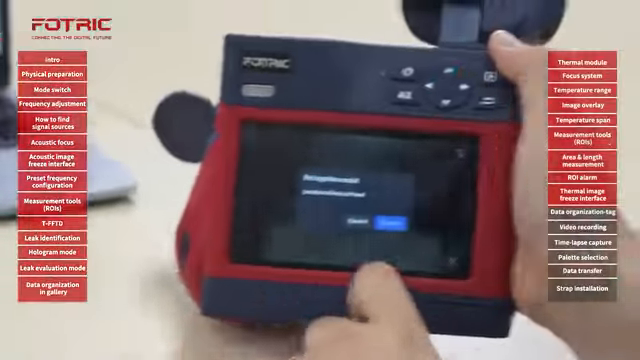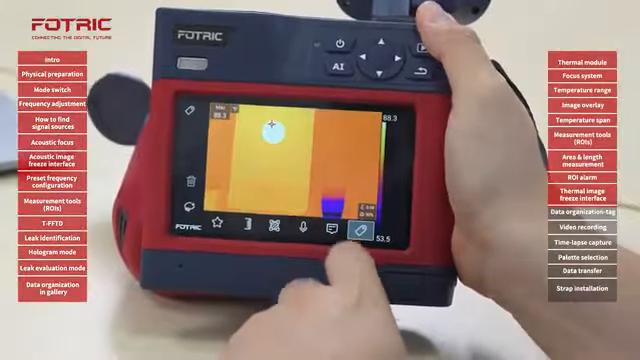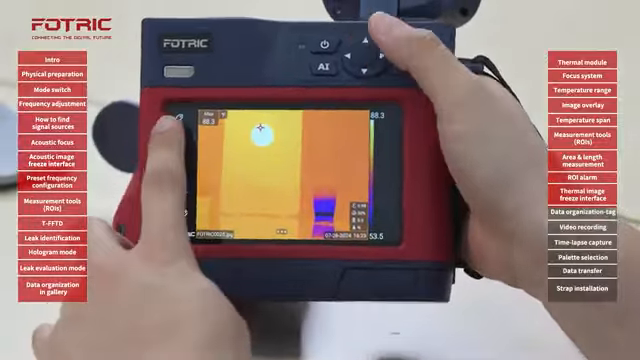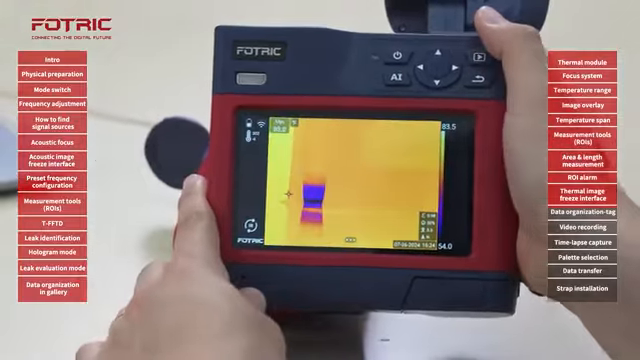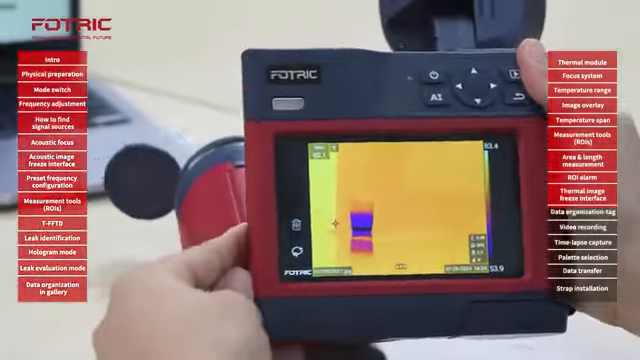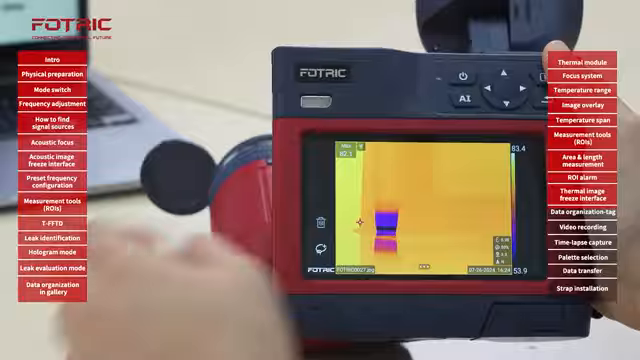The camera will recognize those two lines, location and electrical panel. Confirm, and I can save that as a tag. I will know because the tag is showing on that corner. Picture taken again, now my image is saved. Let's take a picture of a second asset. I have taken the picture, and if this is going to be my standard procedure, picture taking and tagging, I